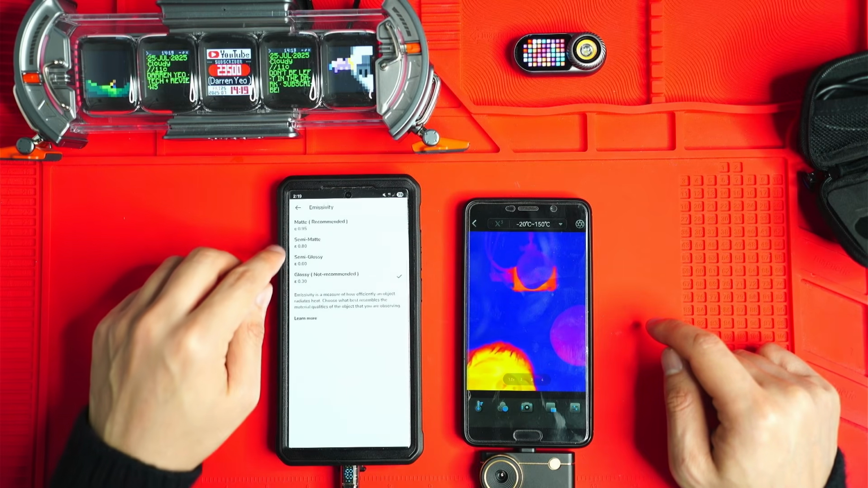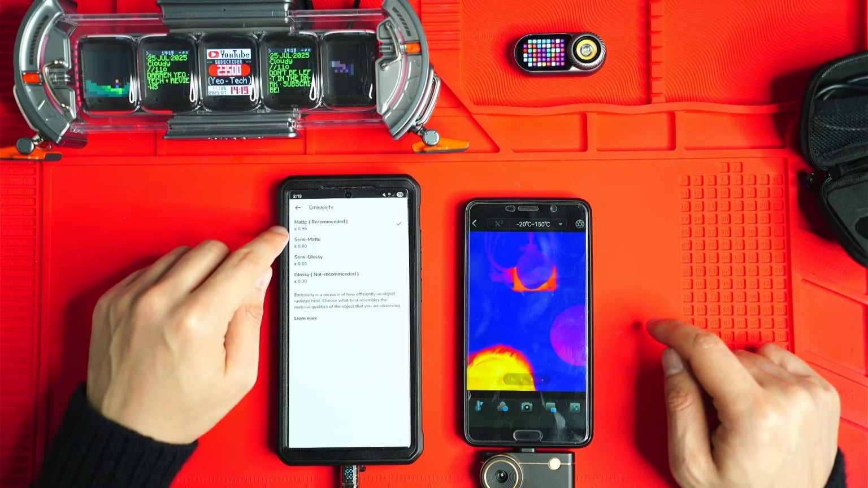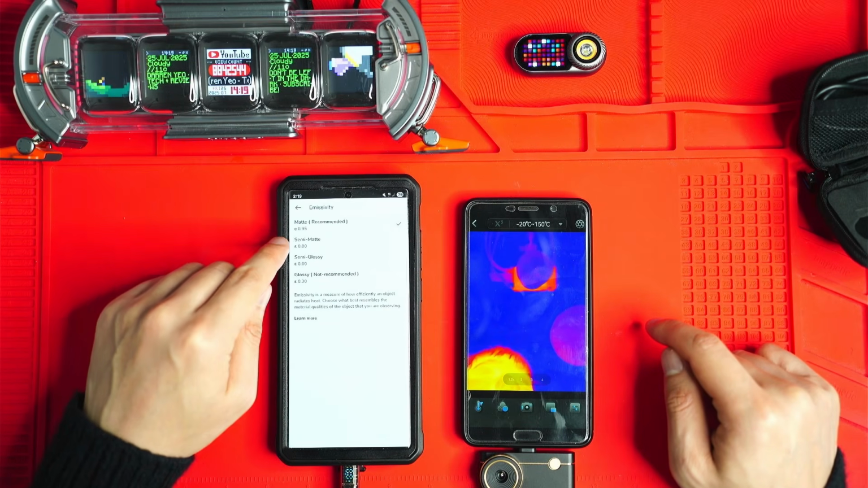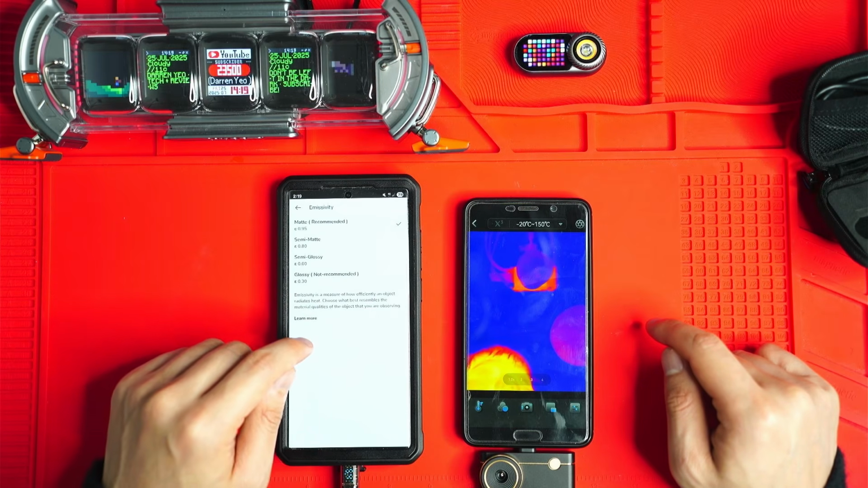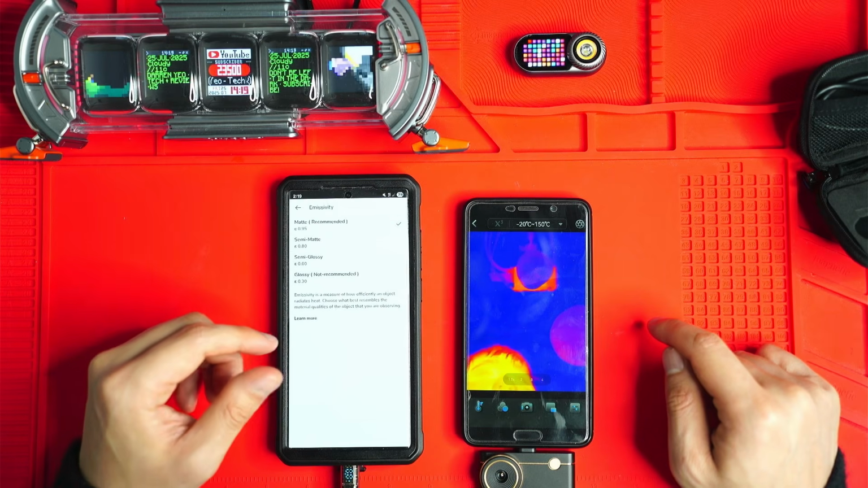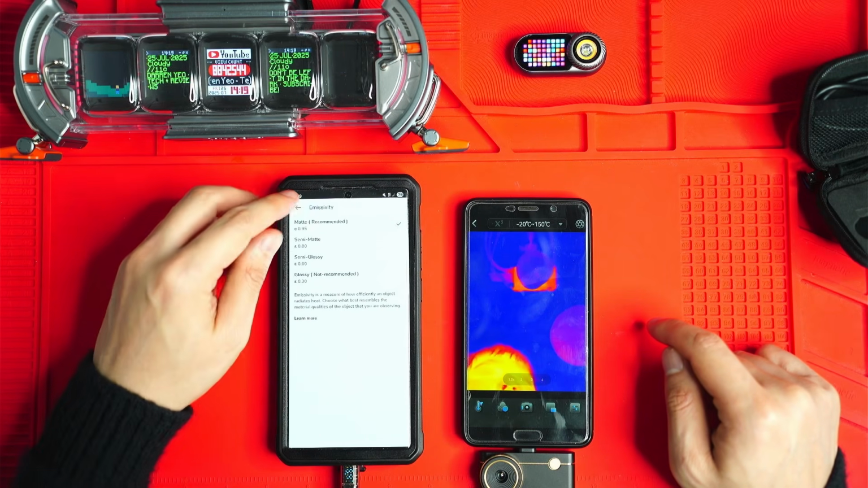Emissivity as well. So yeah, I probably should set it to matte. So there's only 4 settings in here: matte, semi-matte, semi-glossy, and glossy. And I wish FLIR had included an option to just put in some custom emissivity values, as well as ambient temperature and distance values, because those 2 things also influence the temperature readings.